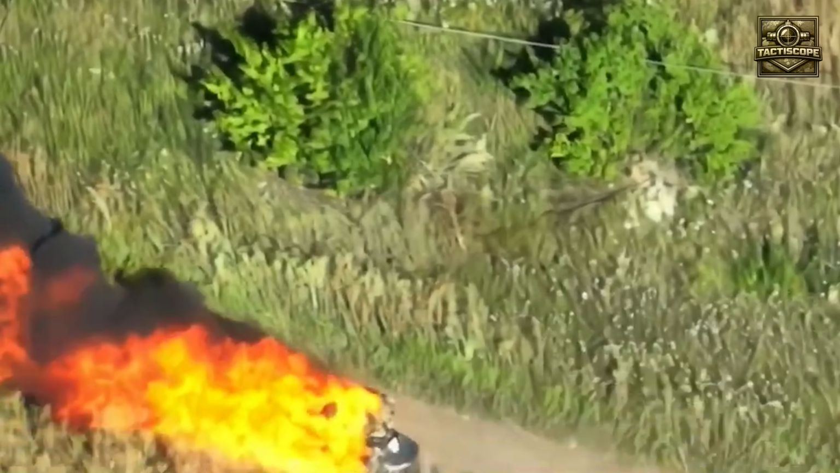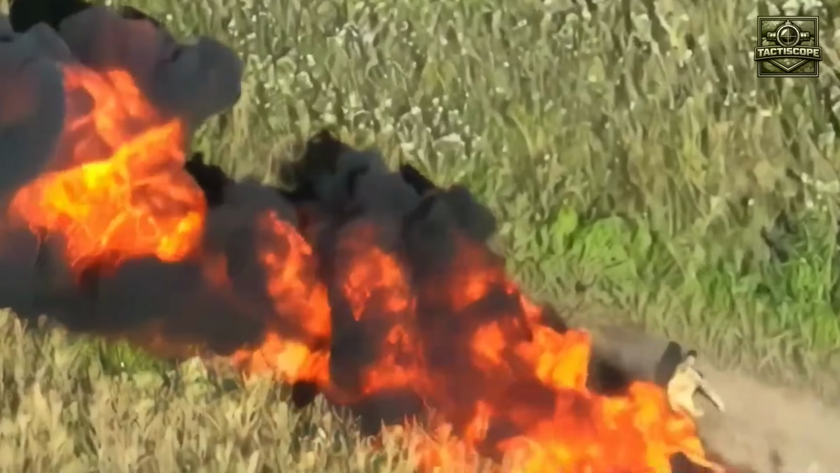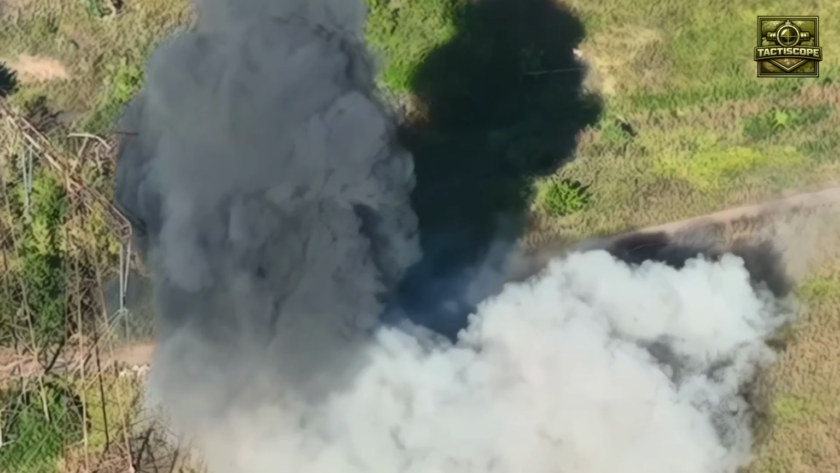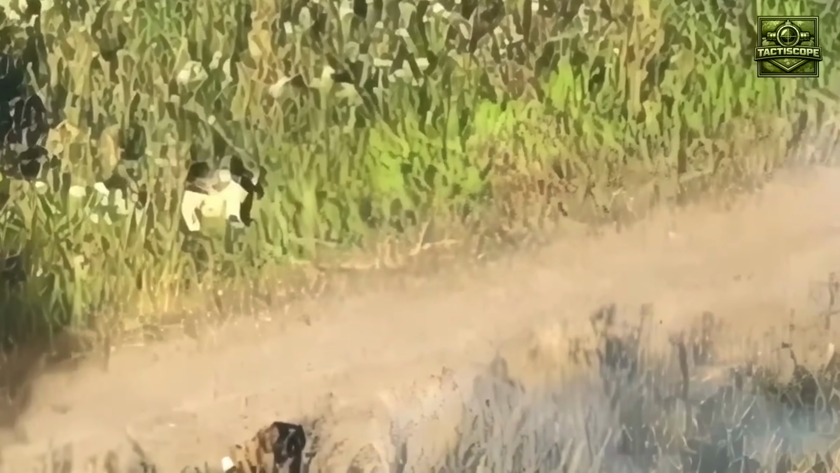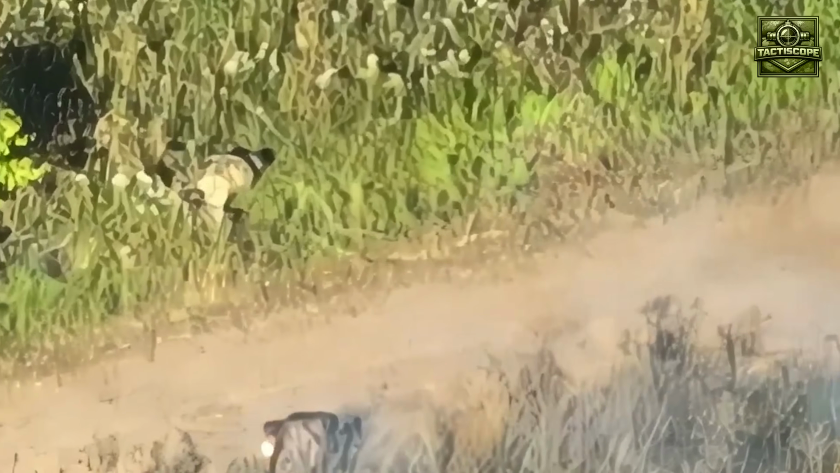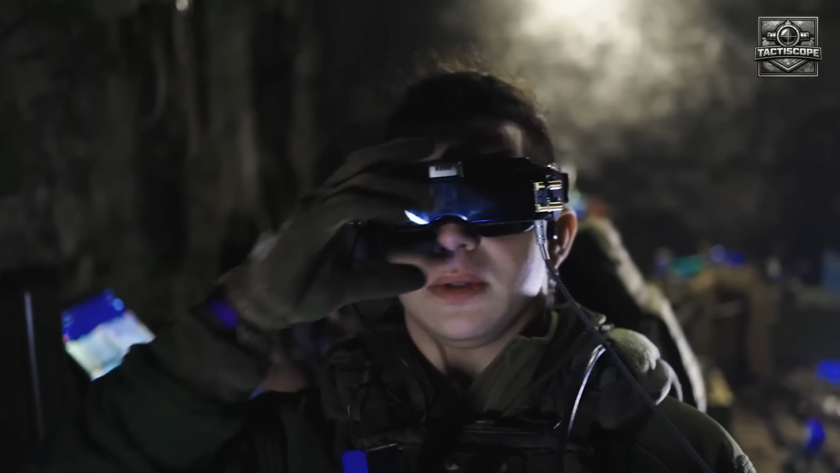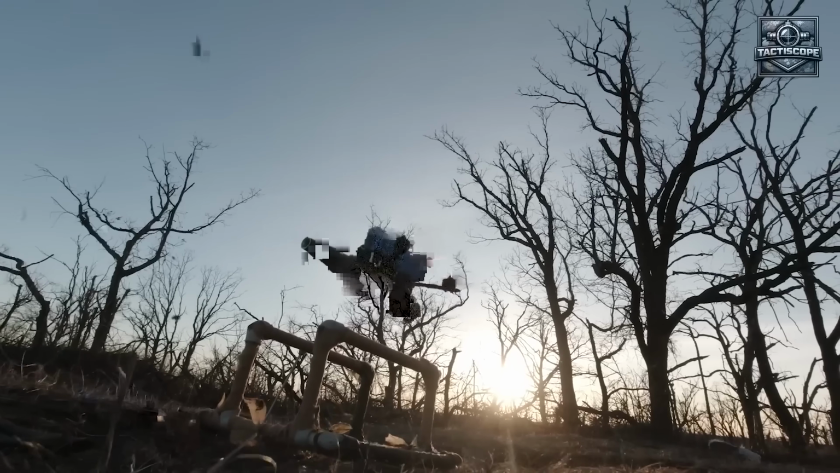Impact. The 2.8 kilograms charge detonated on the trailer bed. The quad bike disintegrated. The trailer frame buckled and flipped sideways, blocking the road. Smoke and debris erupted upward. The 2 men who had been pulling the trailer were thrown clear. The column's mobility reserve was gone. And the second Rarog-10 was already airborne.